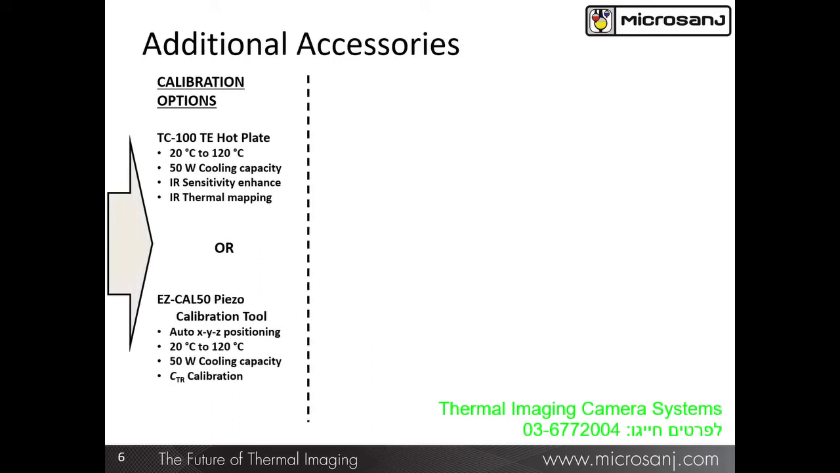Additional accessories include a TC100 thermoelectric controlled hot plate. This is a good accessory for infrared imaging. And the EasyCal 50 piezo calibration tool, which is an important accessory for thermal analysis of samples that have submicron features. I'll describe these 2 accessories in a little more detail on the next slide.